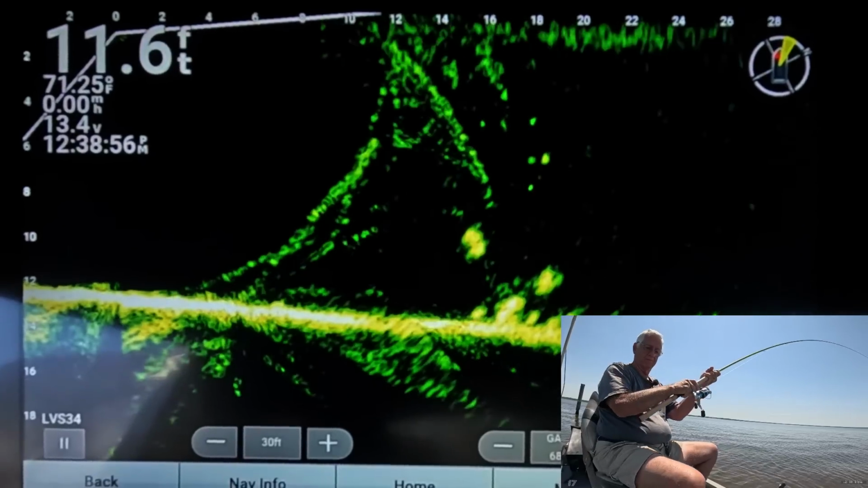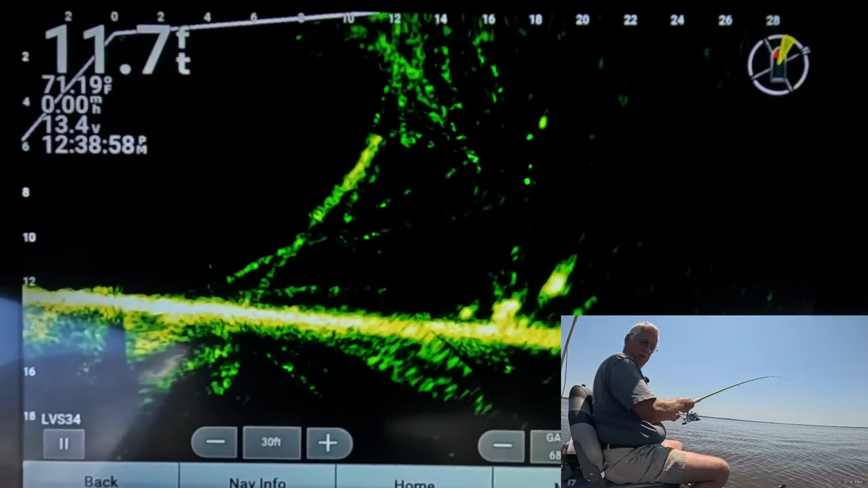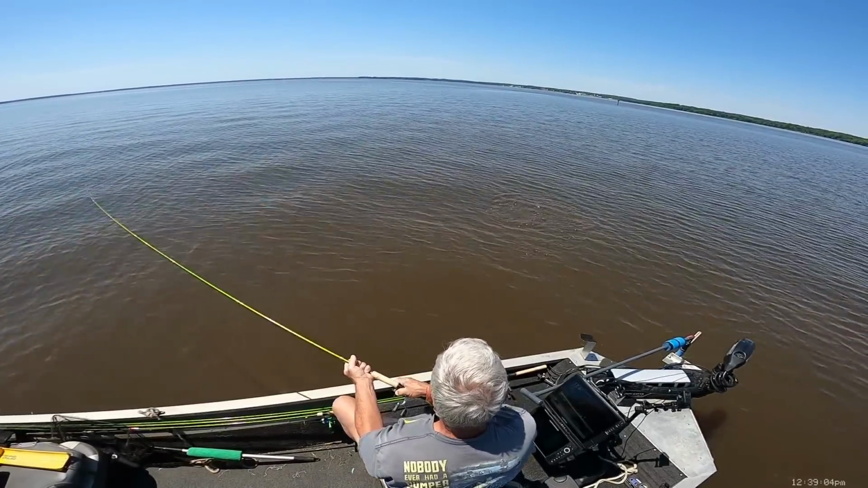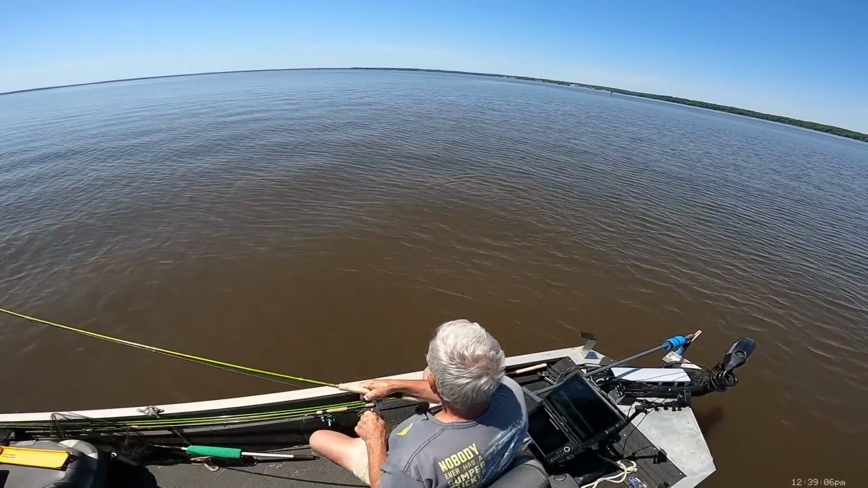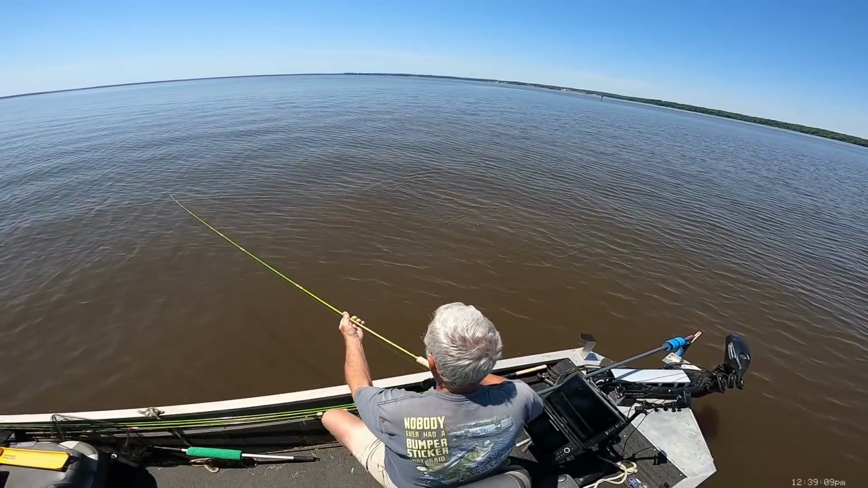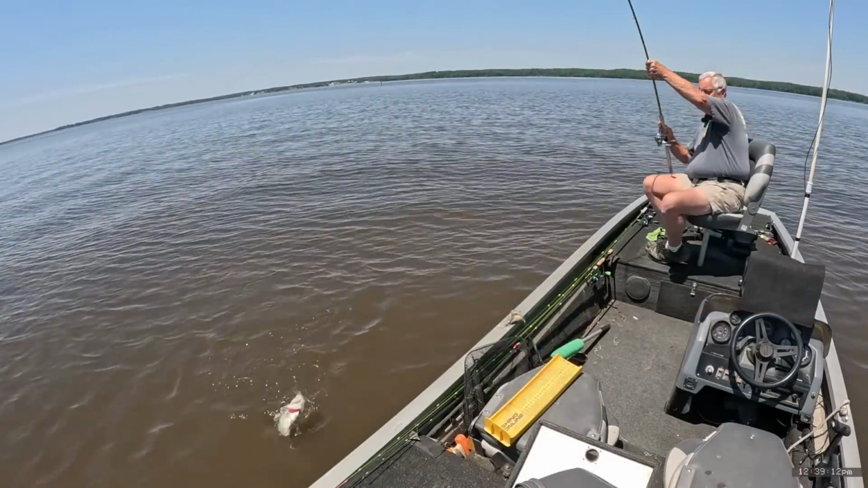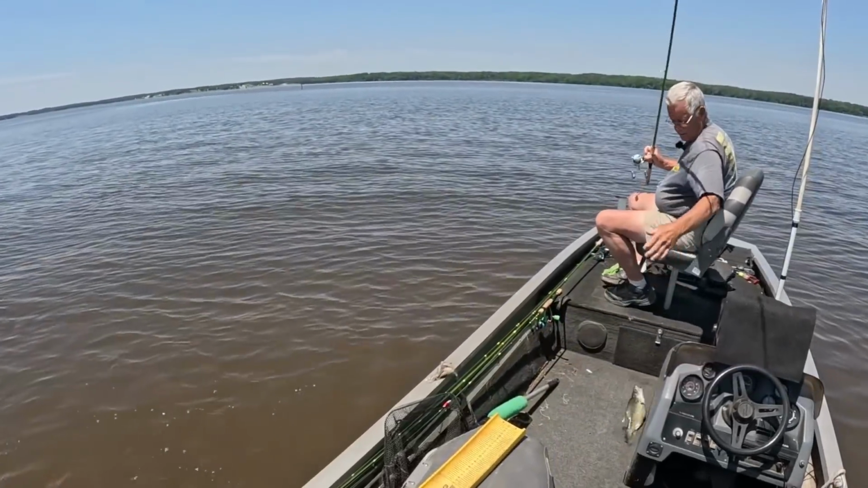Oh, got one of them. Look at that. That's a big fish, too. That's a big old dang fish. Look at that thing. Good Lord. Hey, you're swimming upside down. I believe the boy been drinking. Yeah, that's a big old good one right there. We lift him in. Heck yeah, man.